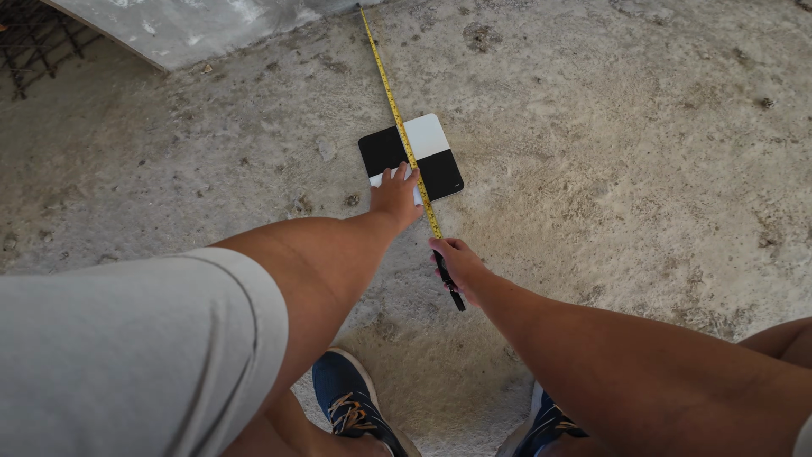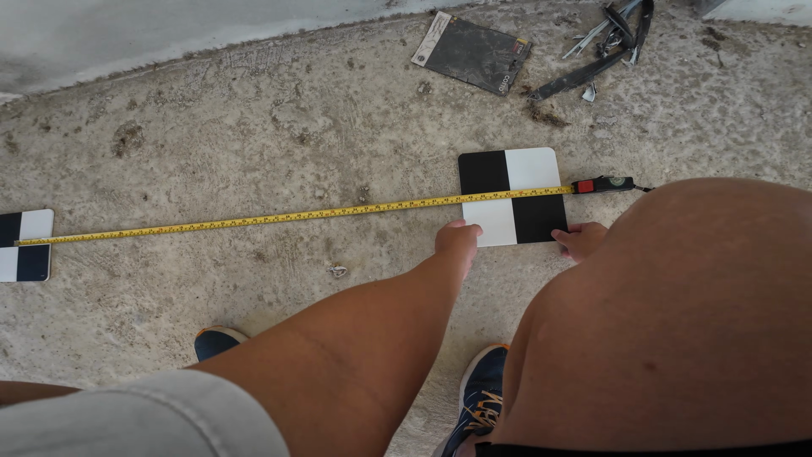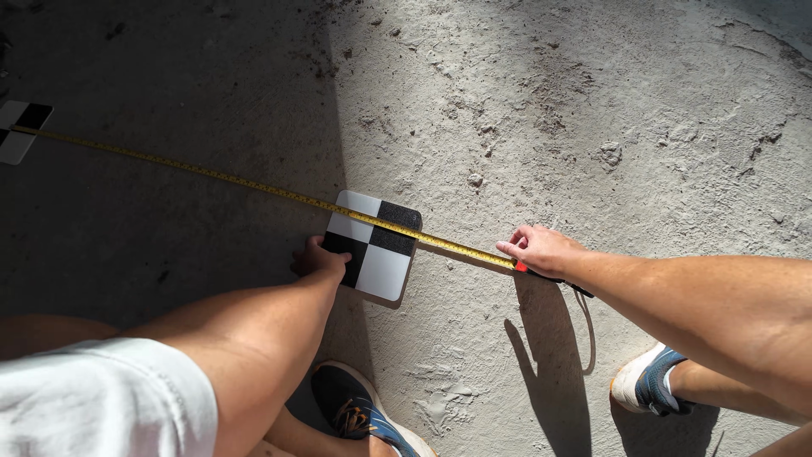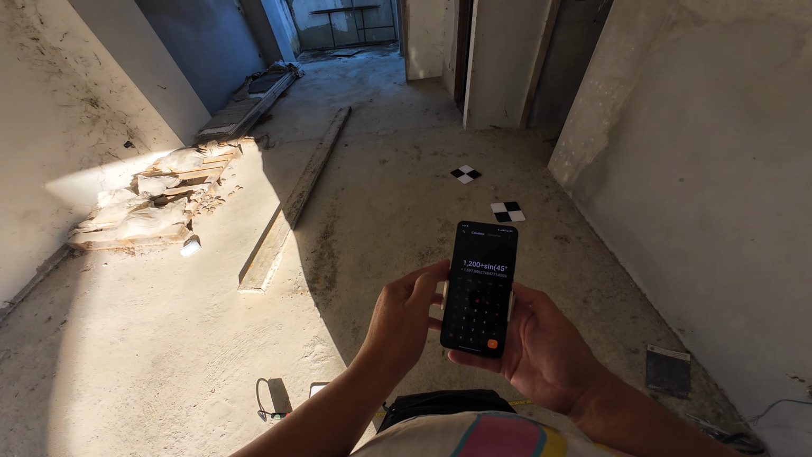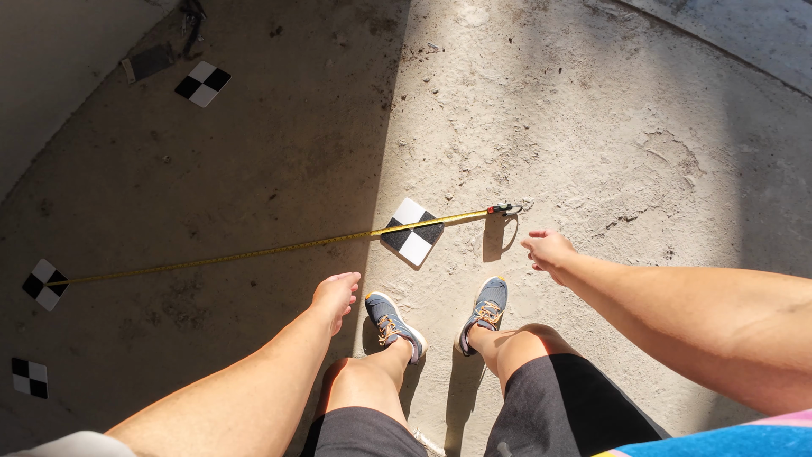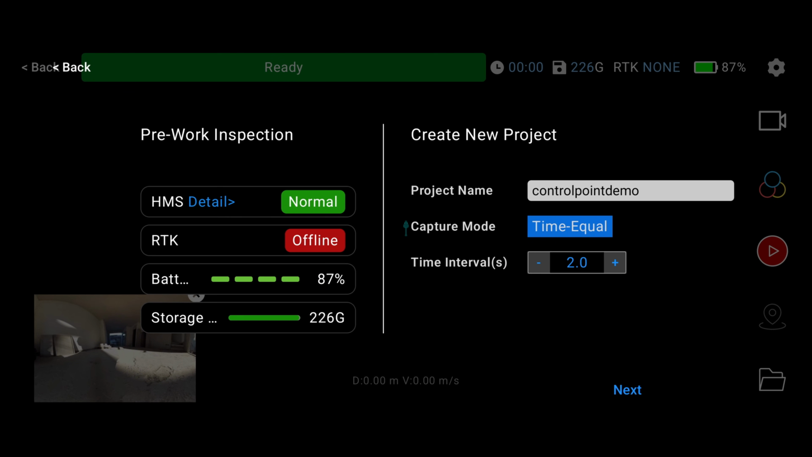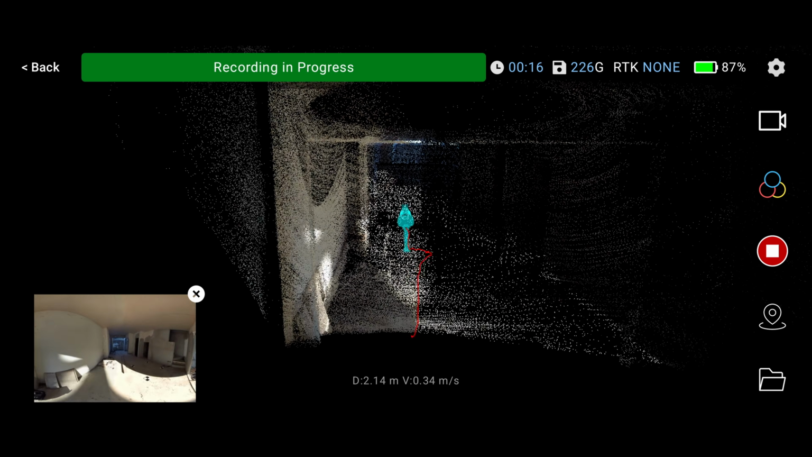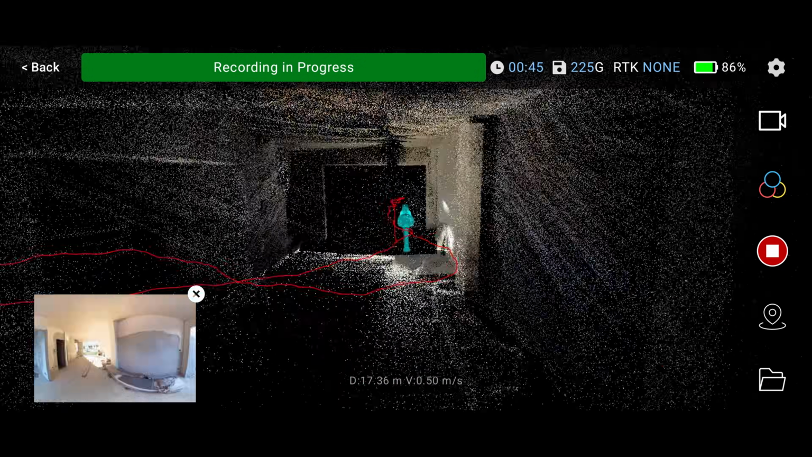Now I'm placing 4 markers on the floor in a rectangle shape, 1.2 meters, and one side is parallel to the wall in this room. So I will have 4 known coordinate points that I can use for referencing the scan data. And the click sound that you are going to hear is from the camera shutter.